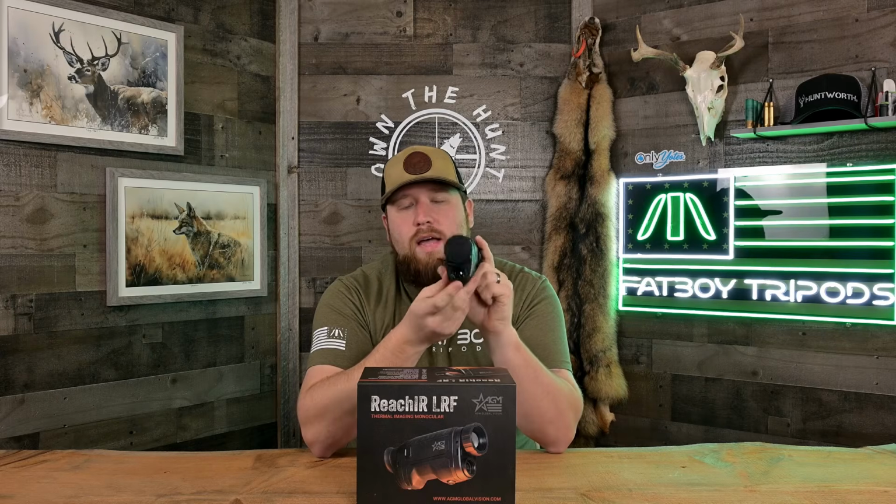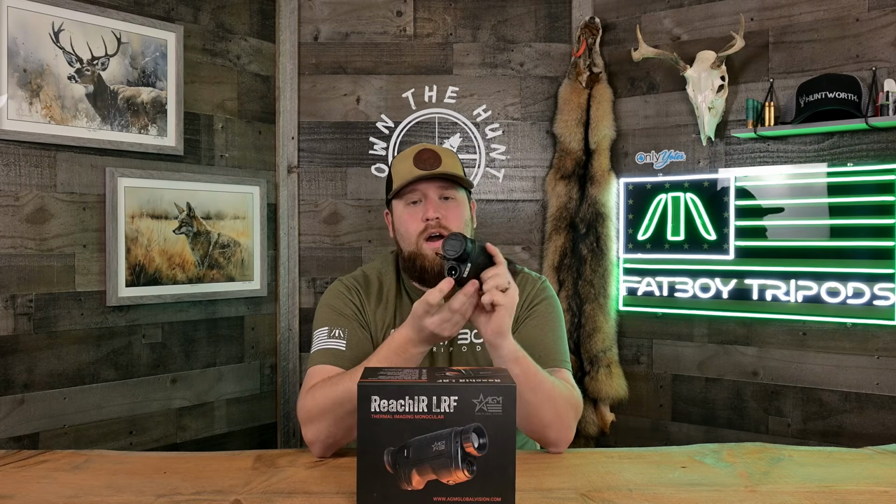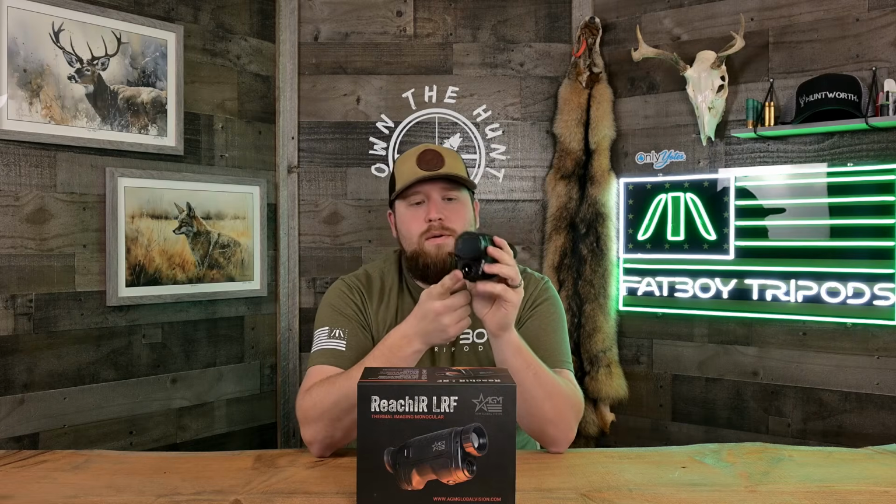You get this 1000 meter built-in laser rangefinder, which seems to work incredibly well. I haven't had any issues with it so far. You can run it in single press mode or continuous mode.